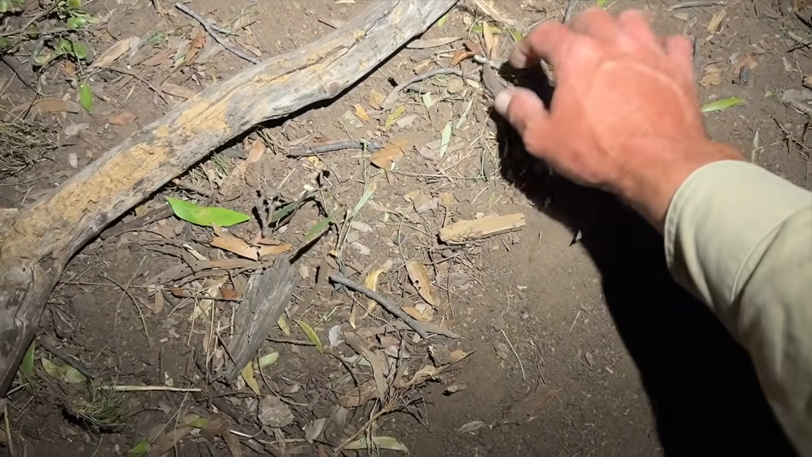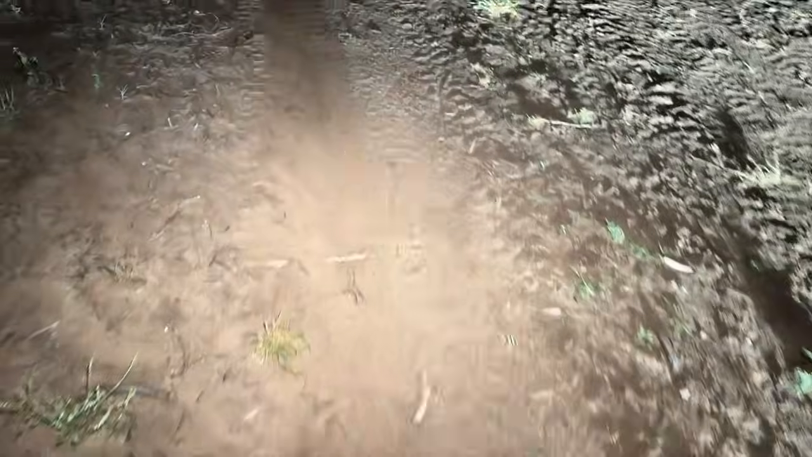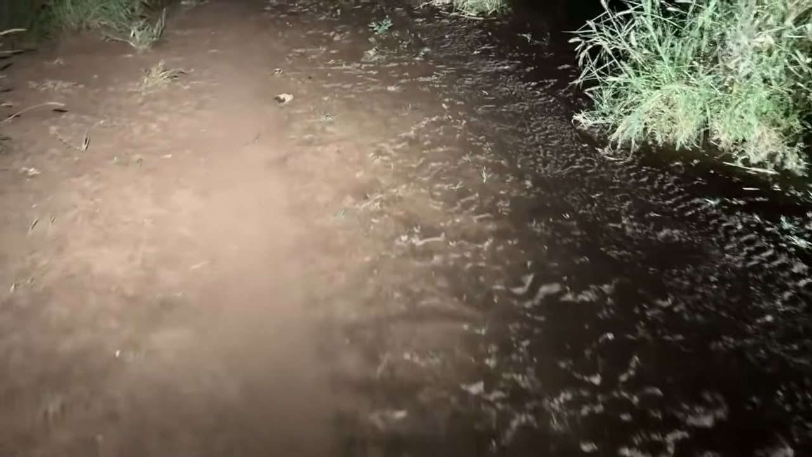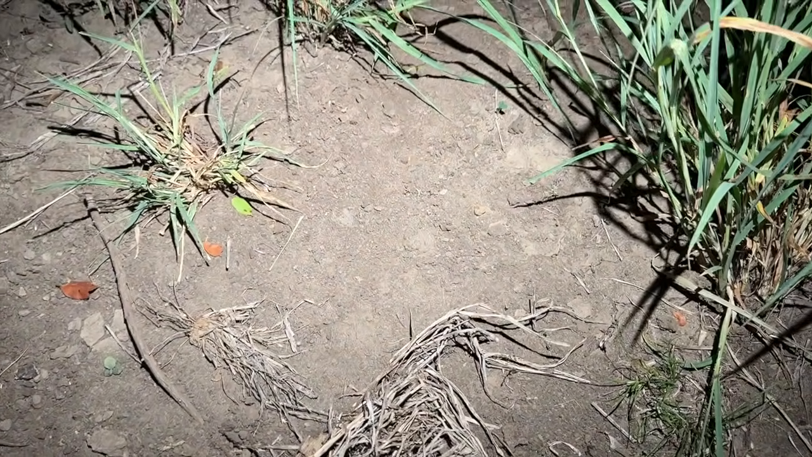Put a bit of dirt there. And another trap up here. The dogs obviously came past, but for some reason didn't get caught. There hasn't been much rain up here, only an odd spit, so it's not going to stop the traps firing. Got one more trap here. And I haven't done anything there either.